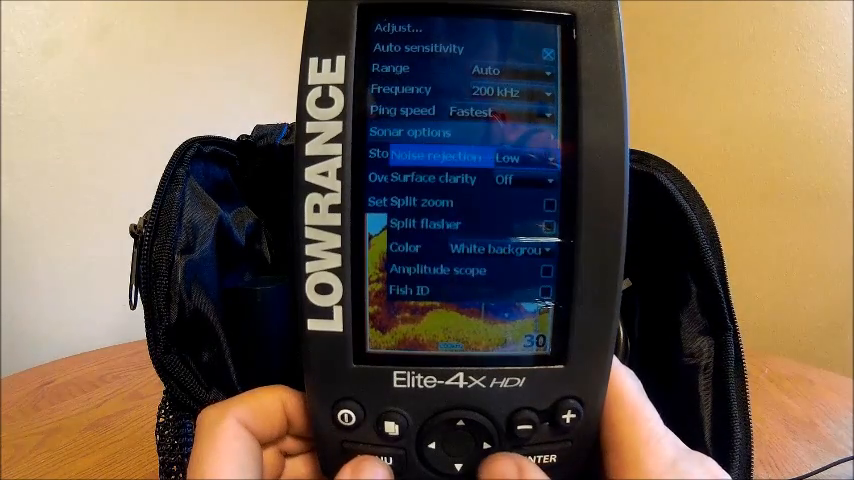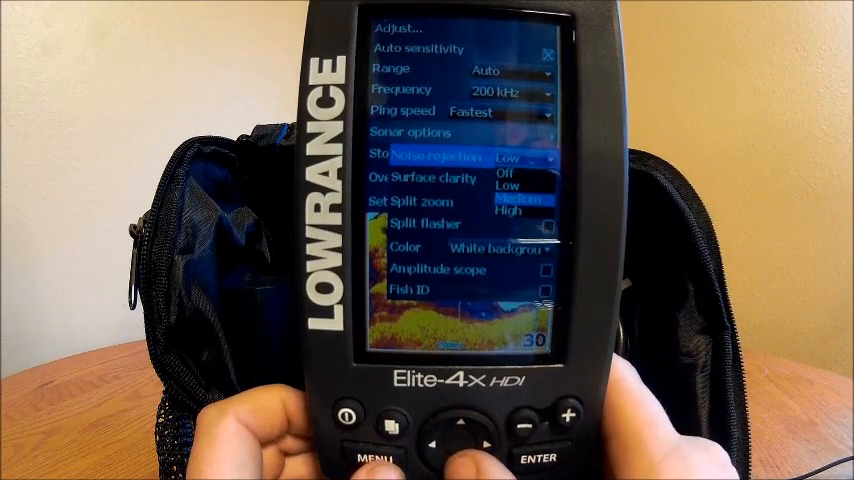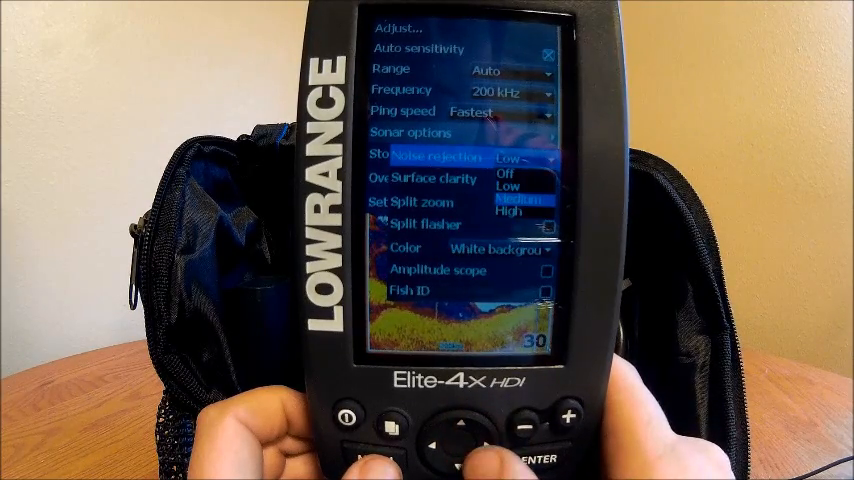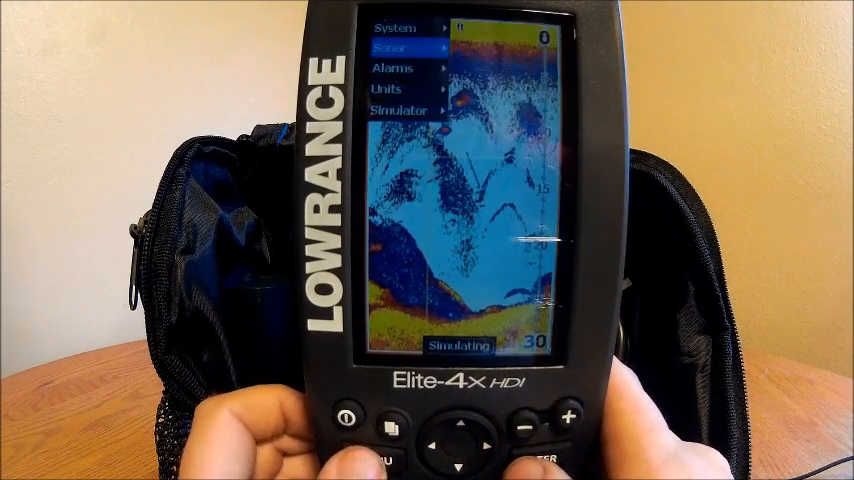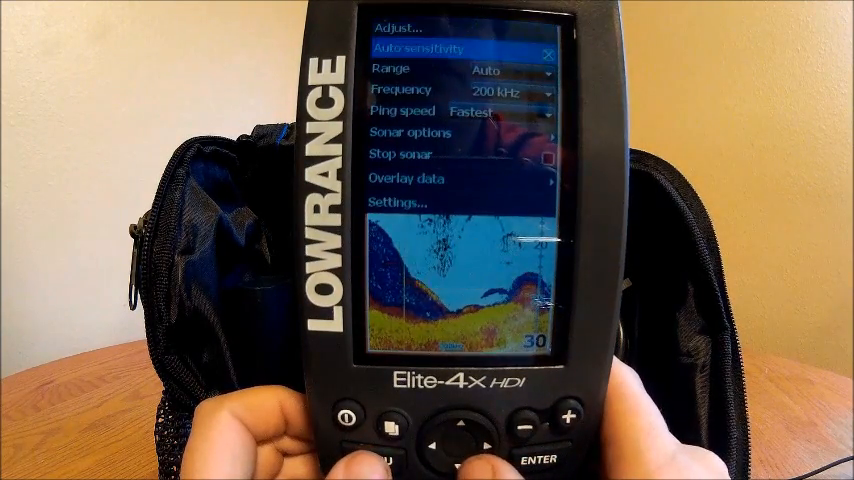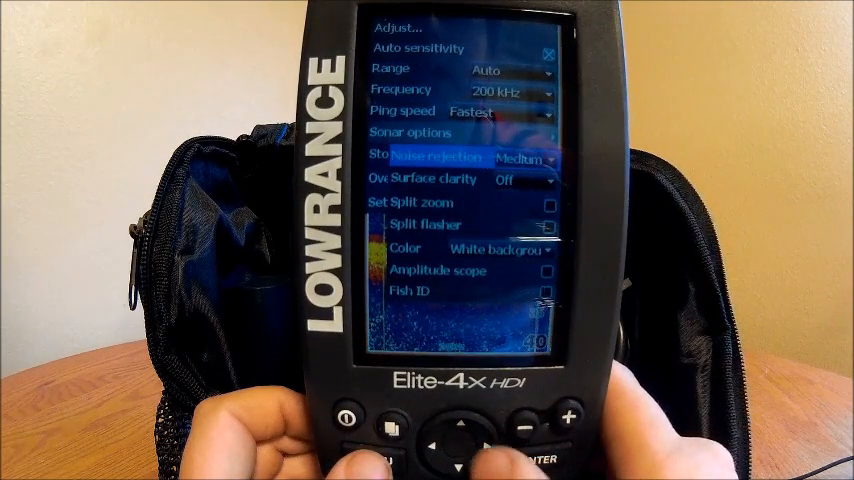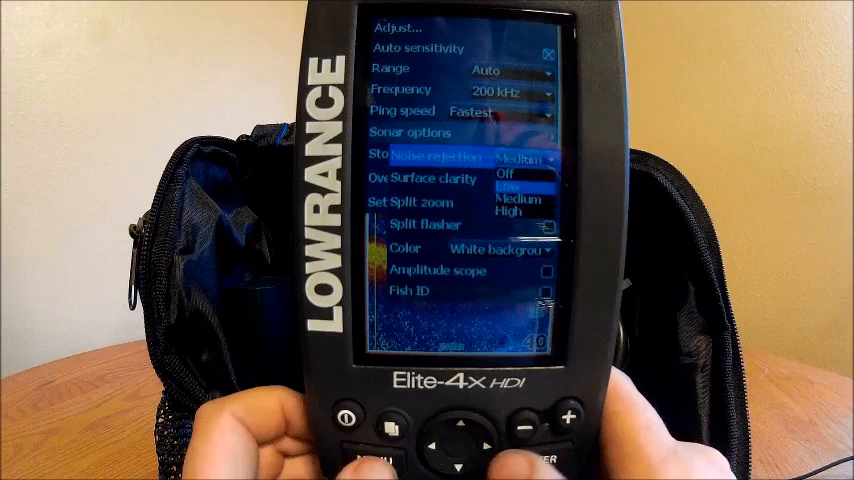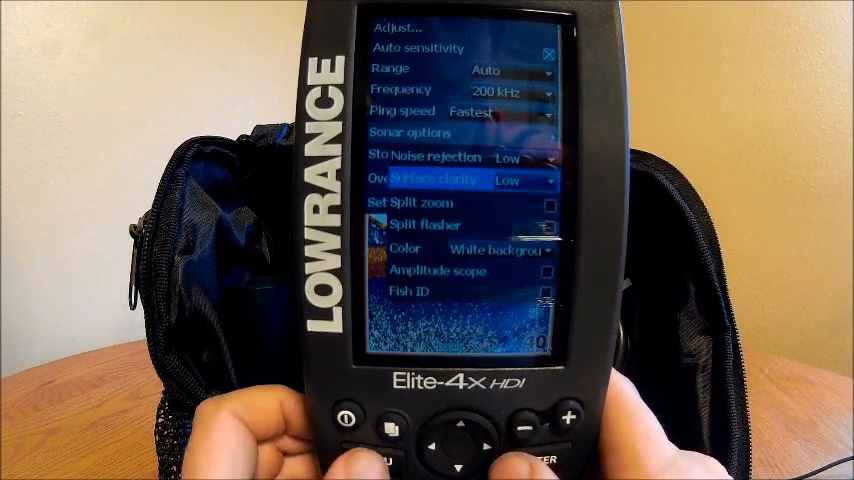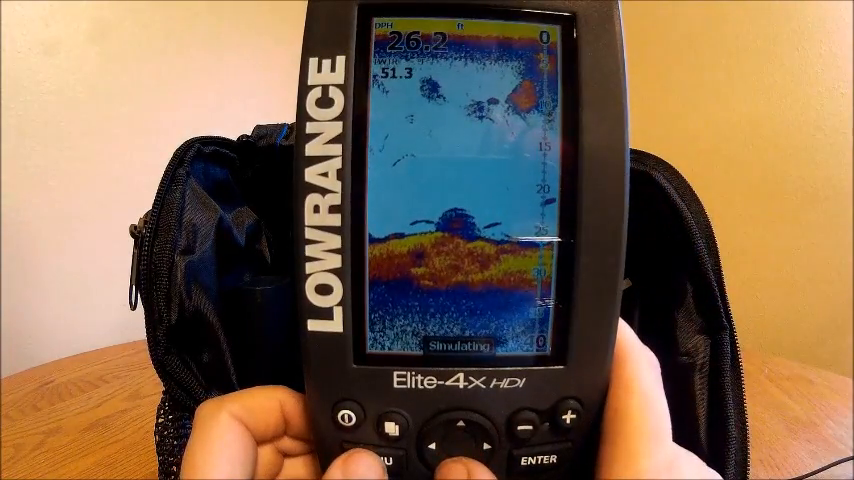Okay, so under sonar options, you've got noise rejection. If you're fishing near a lot of people and their sonars are interfering with yours, you can turn this up or down to clear it up. When you turn it up, it removes some of the detail, but it also clears up some of the interference. So I try to fish away from people, and I always keep this on low. Surface clarity, keep this on low too. It'll clean up your surface up here if you're getting a bunch of interference.